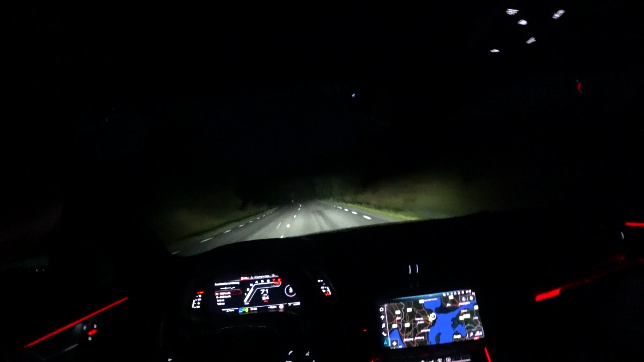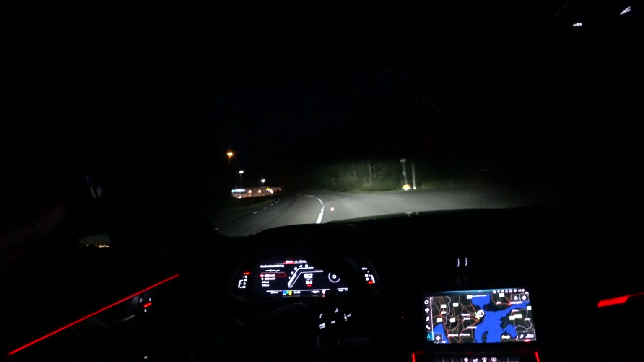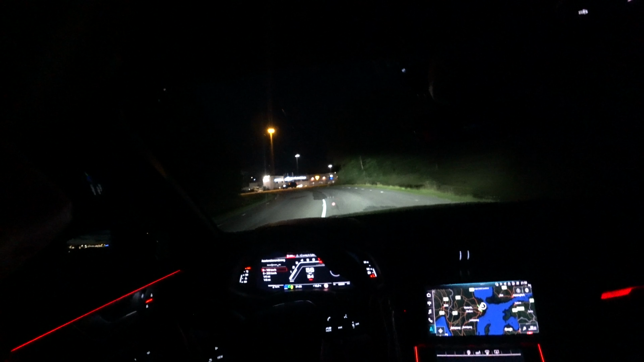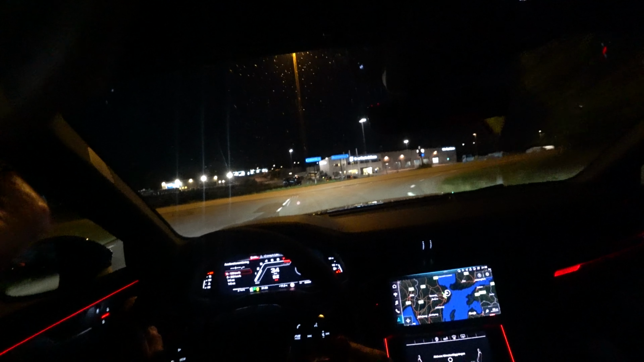But sometimes I wonder, is it just better to have complete full beam on all the time instead of having this selective? So do we dare doing a launch control here?